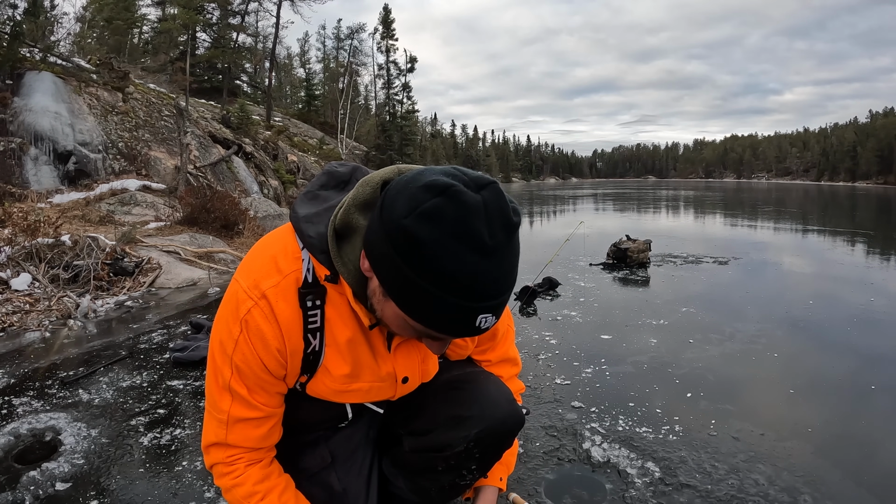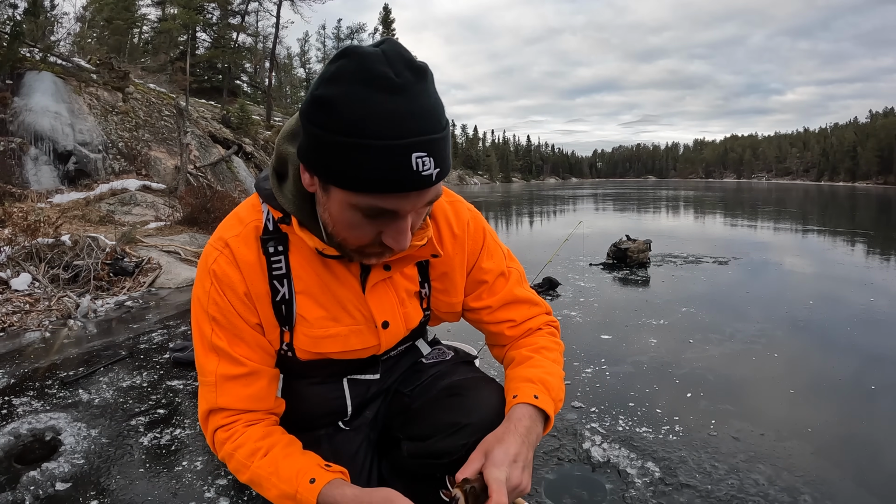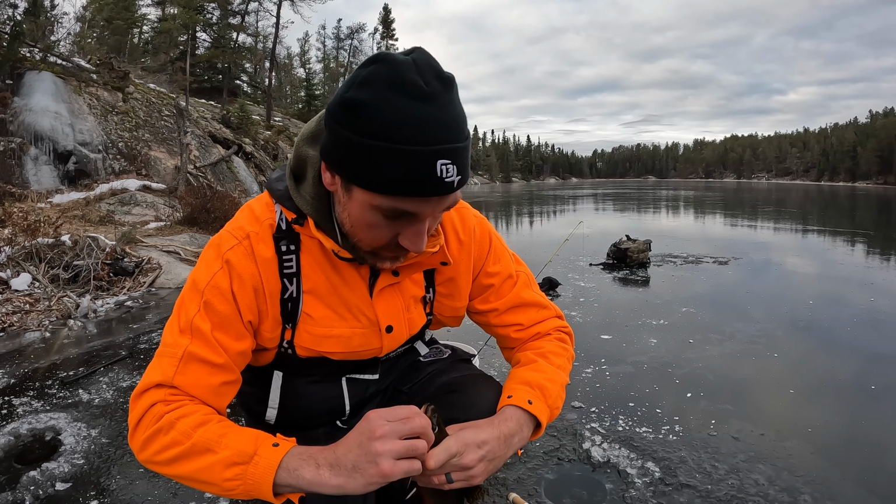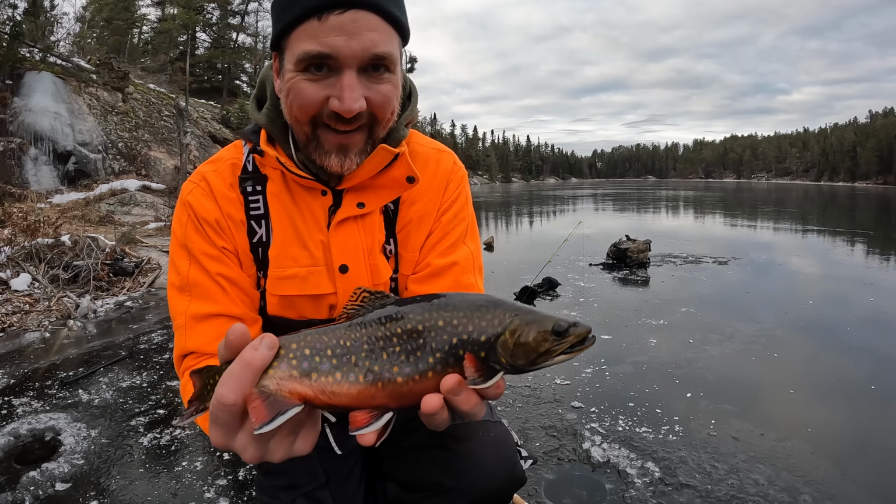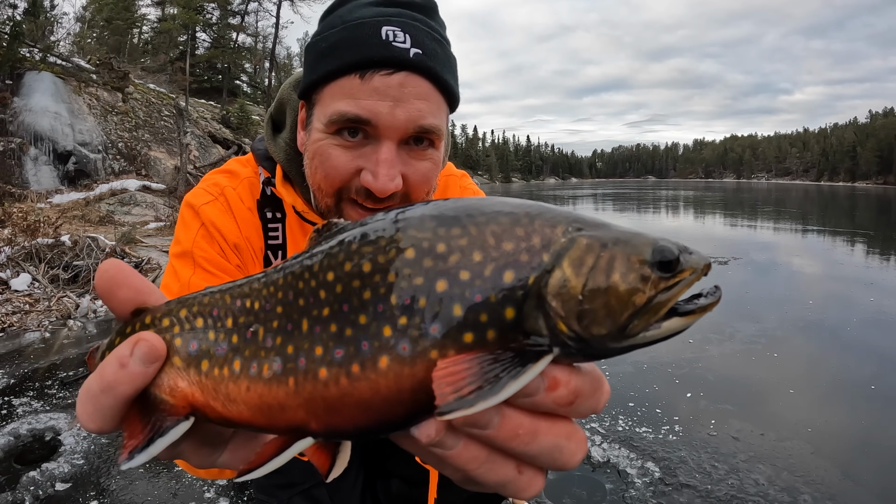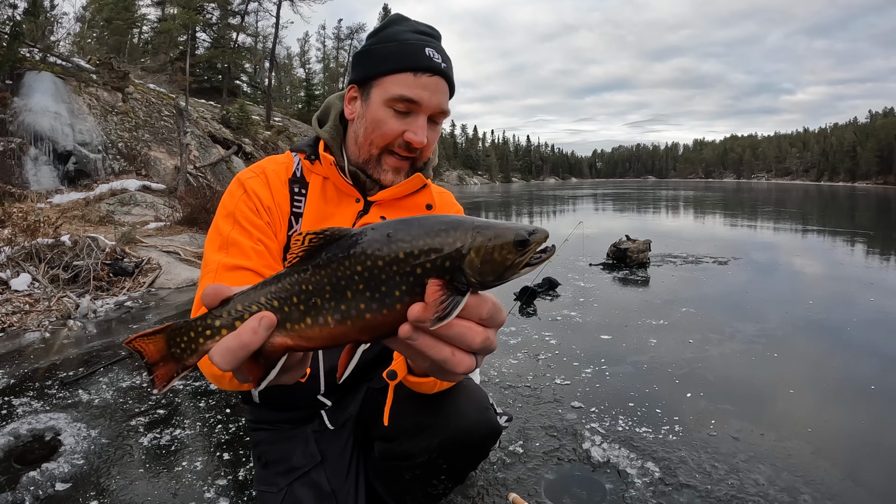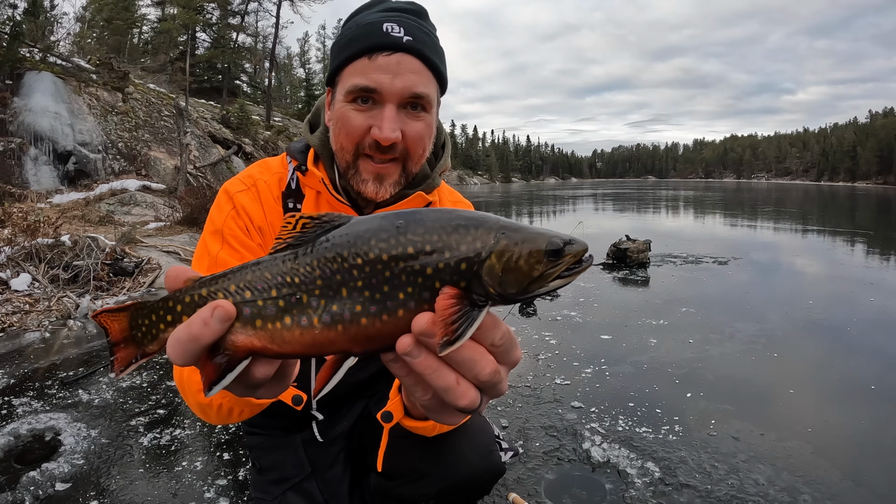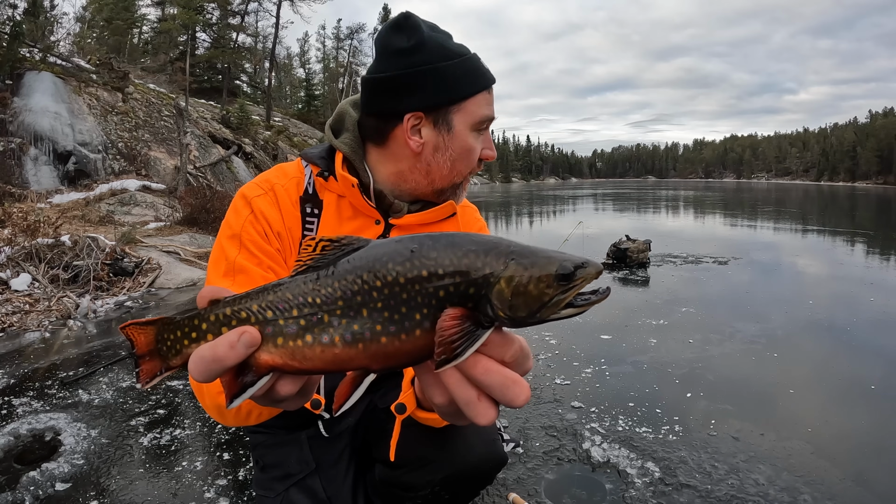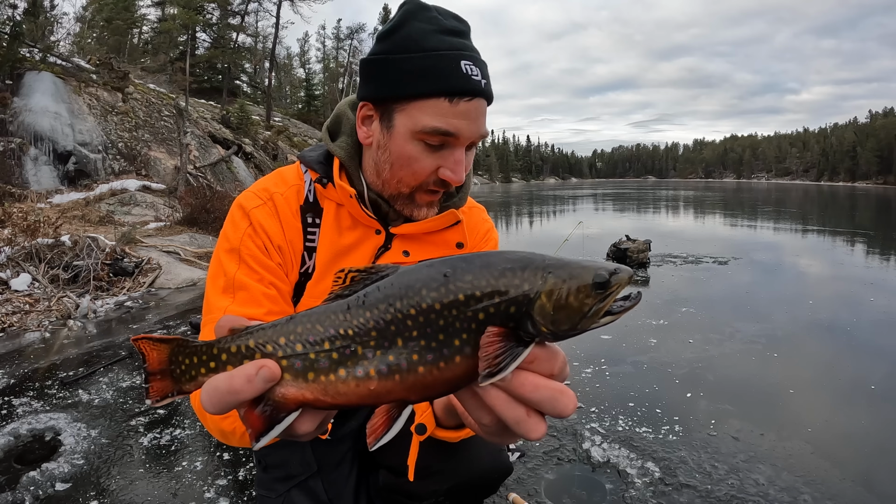This thing's a frickin' beauty. I hope you saw that on there. Look at that beauty male brookie. So pretty. So tasty. That's freaking awesome. For like first ice, limited gear, almost no ice, and spent most of my day in a blind, I will gladly take that.